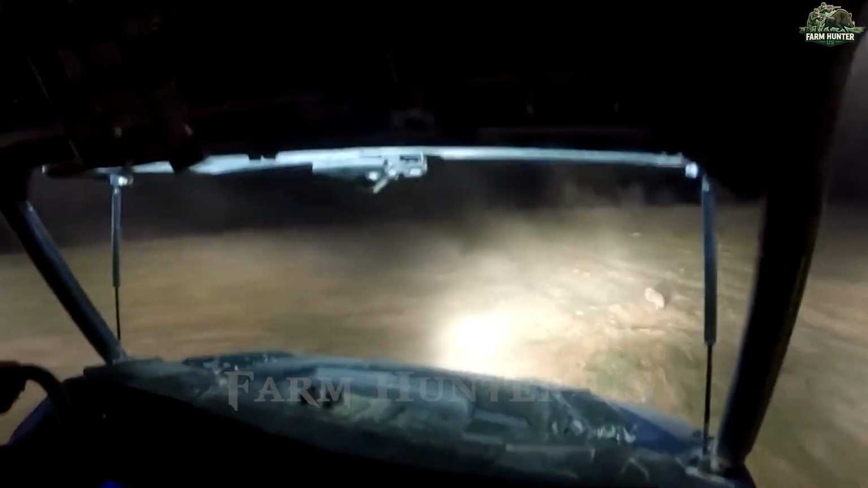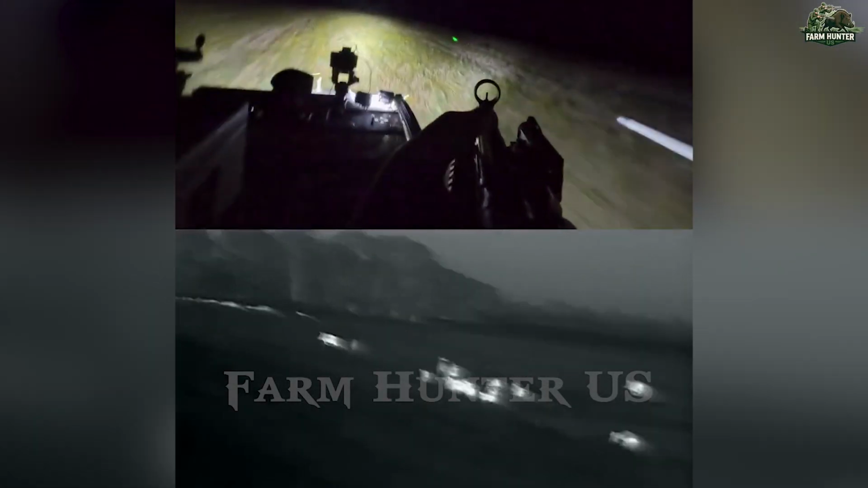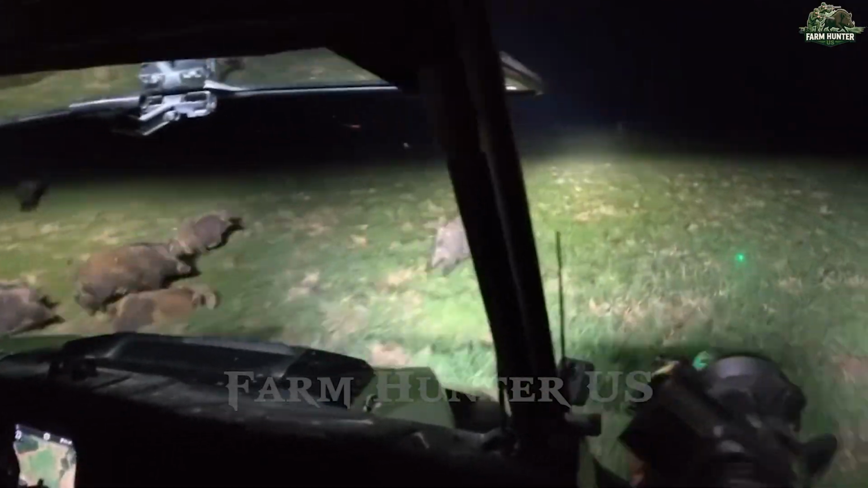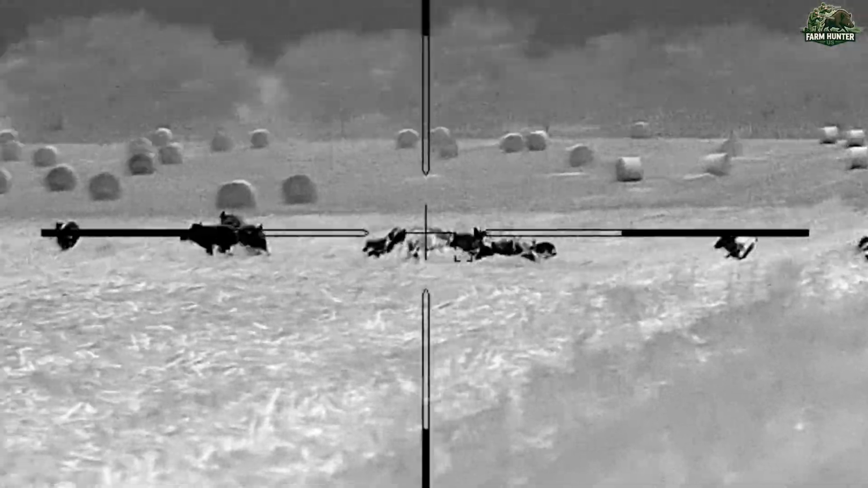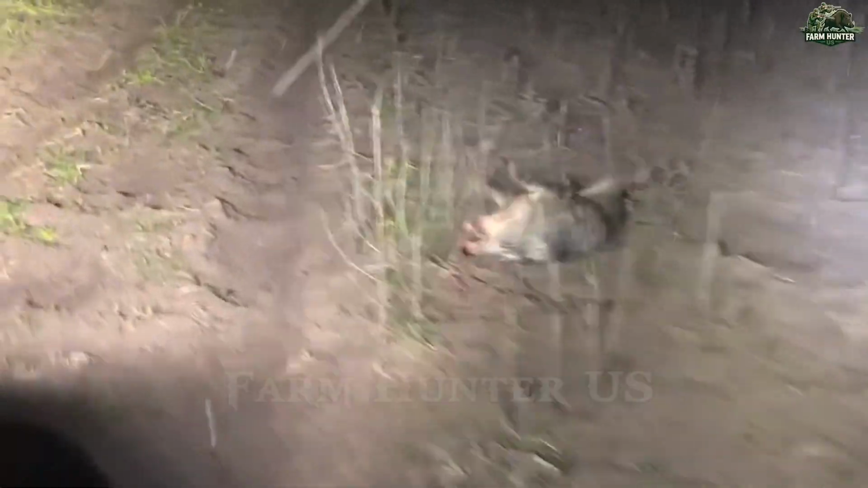At exactly 8 p.m., we departed for the designated hunting grounds, the engine rumbling low as night fell across the fields. Darkness didn't bring silence. Instead, it awakened chaos. Wild boars began emerging from the shadows in overwhelming numbers, their boldness unmistakable. Fueled by sheer determination, we closed the distance in our truck, headlights cutting through the murk.